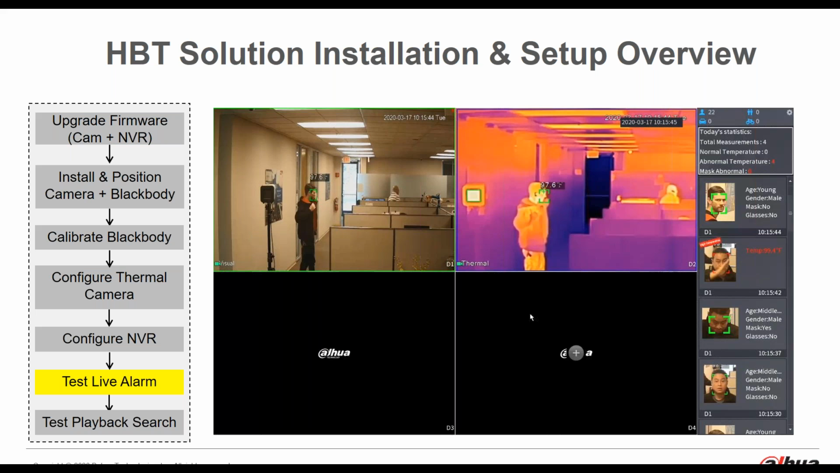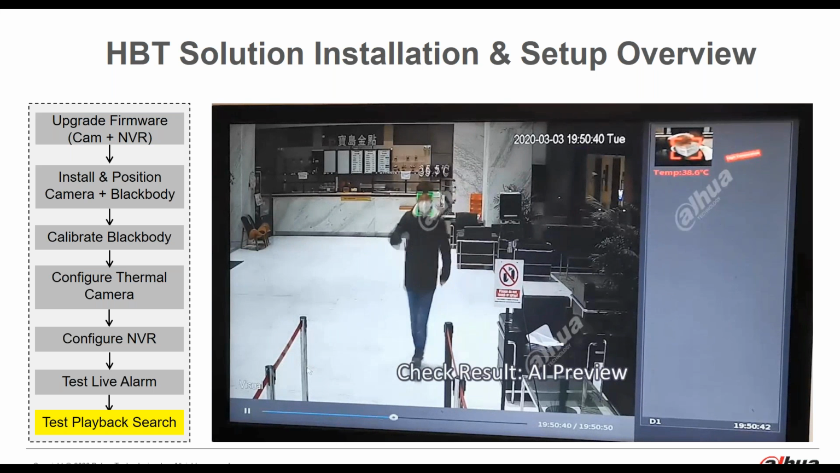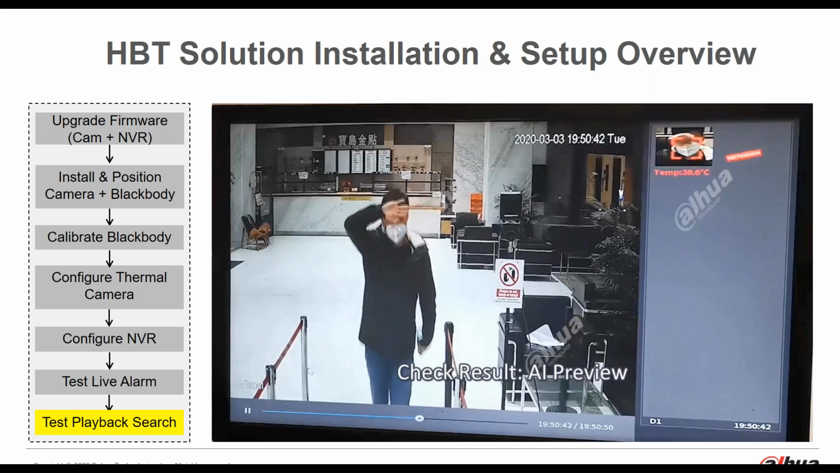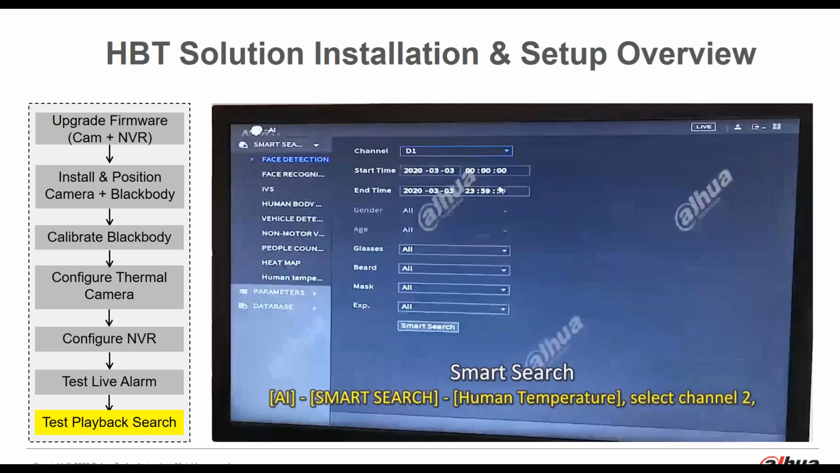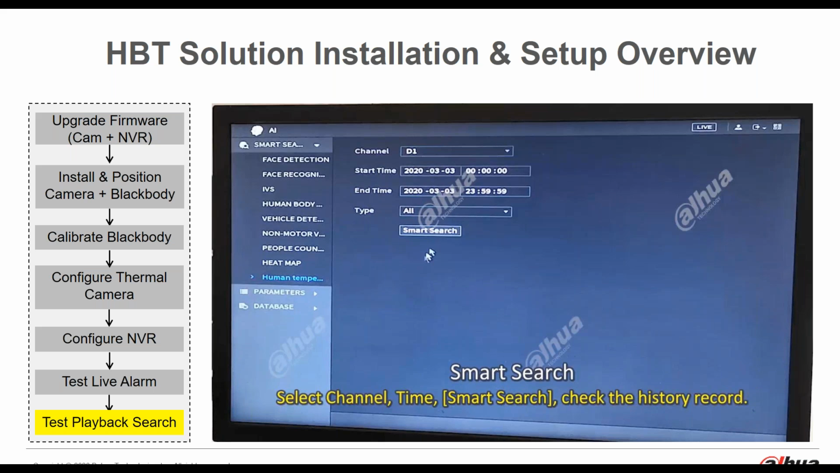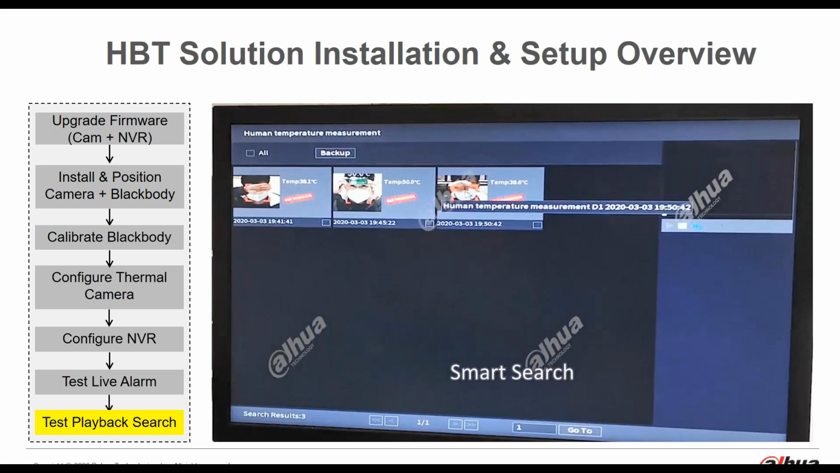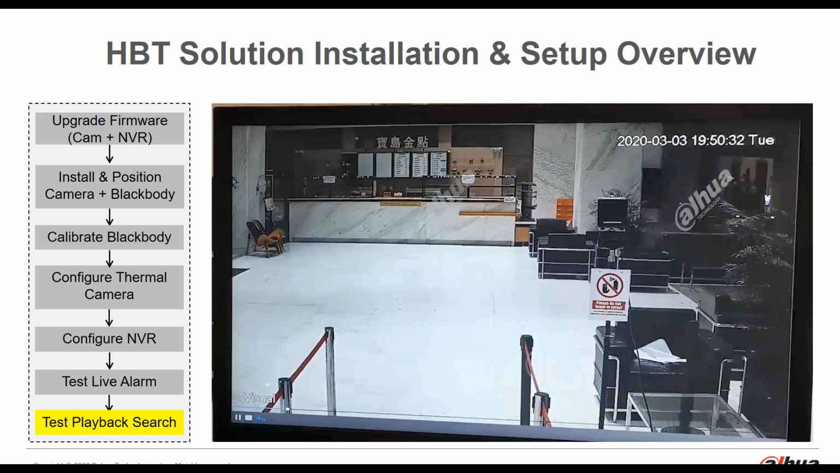And then the next step would be to test playback search. So this is another video clip. This is showing the live preview, and this person heated up his hand before he entered, so that set off the temperature alarm. Next, you right click on the screen and select Smart Search, and then select the time, channel, and type of alarm. And then the alarm report menu appears with thumbnails. And when you click on the thumbnail, it'll play back the clip.